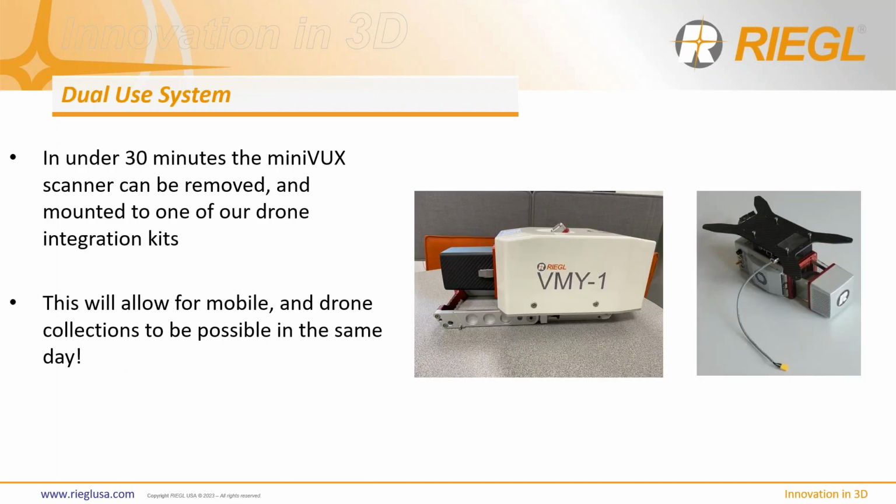So just kind of showing the size of the system to that integration kit. Right now, I could probably do it faster than 30 minutes, but I think 30 minutes is about the change time to get the sensor and IMU out of the VMY-1 and onto a mobile platform. So you could basically do 2 different collects in a single day. It's a pretty easy system.